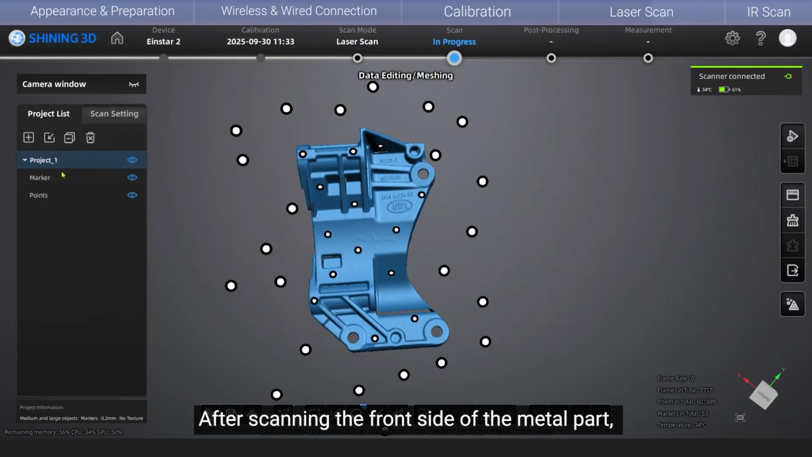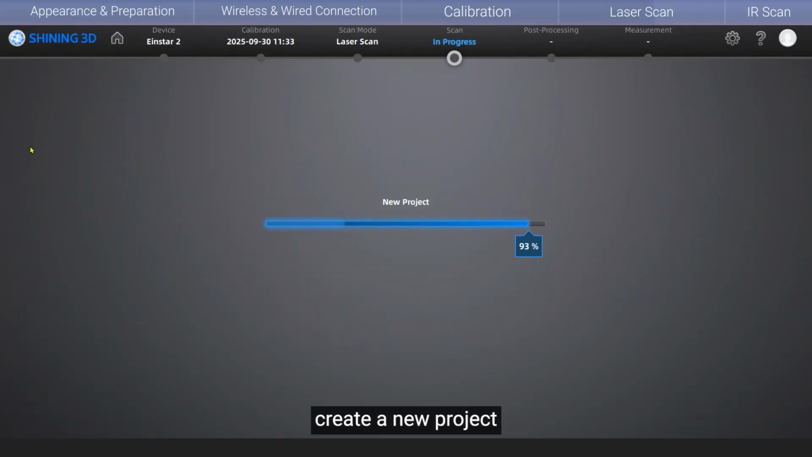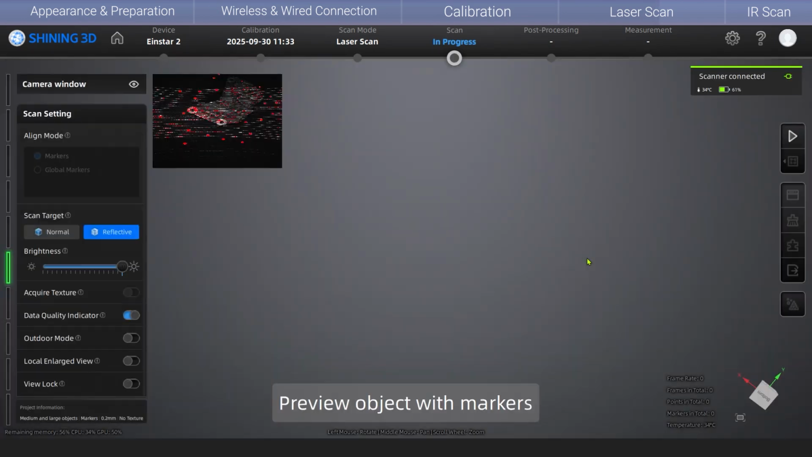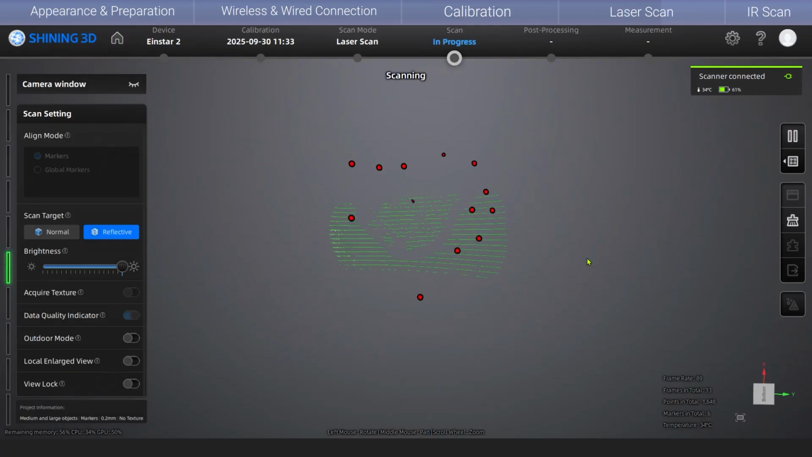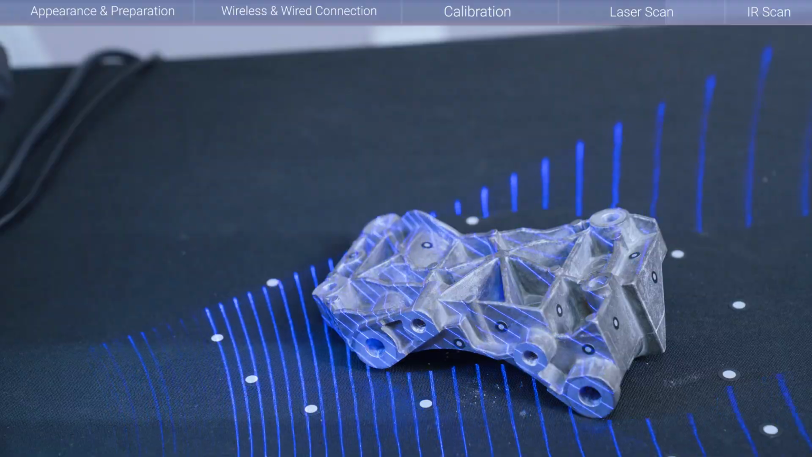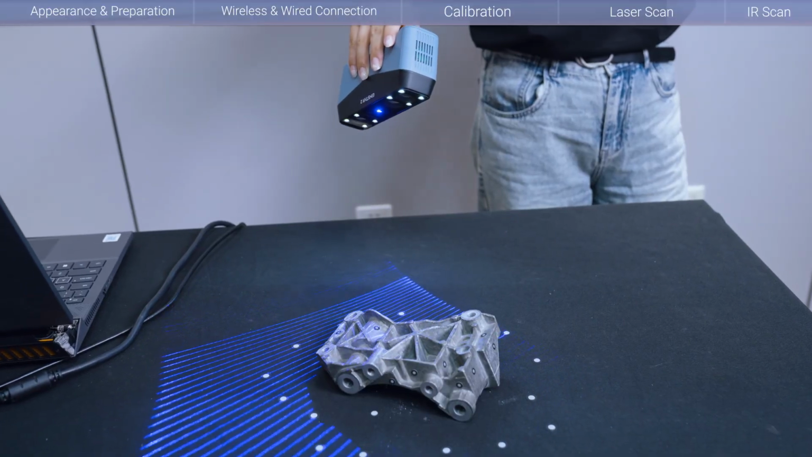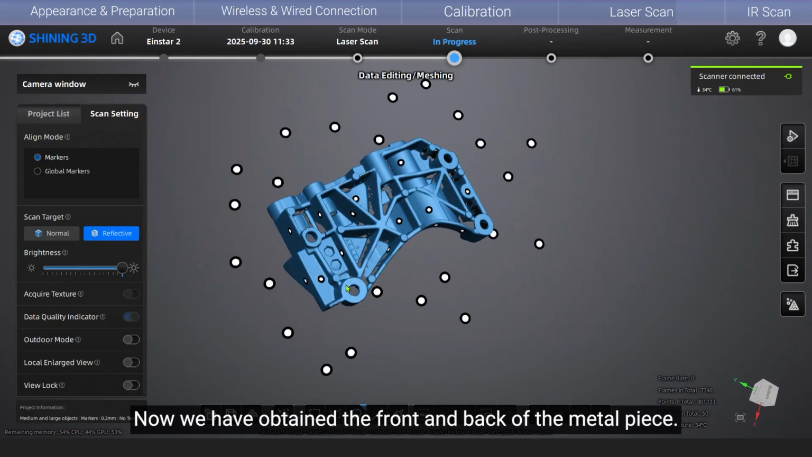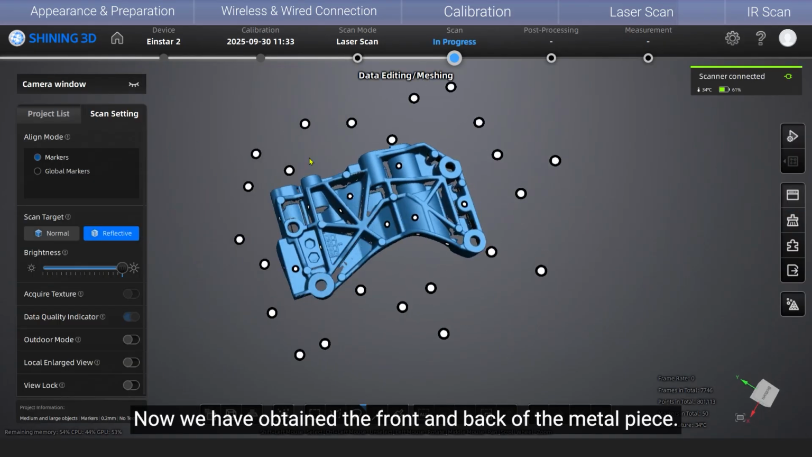After scanning the front side of the metal part, create a new project and start scanning the back side. Now we have obtained the front and back of the metal piece.